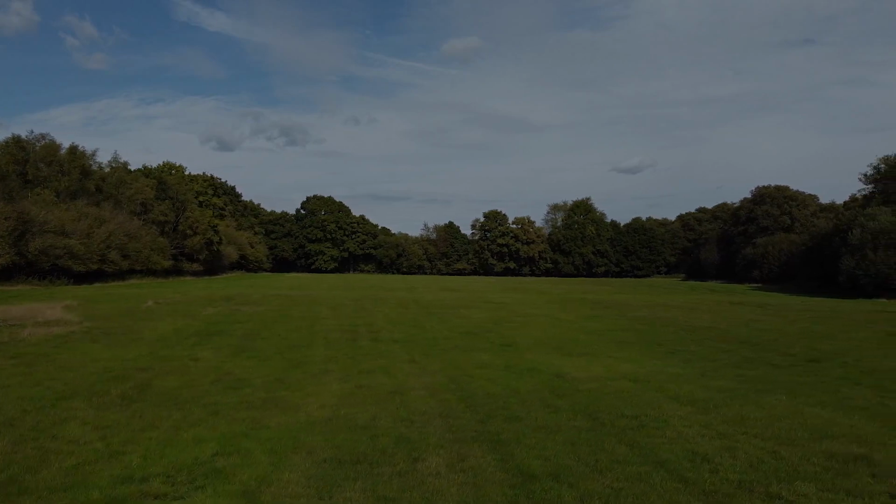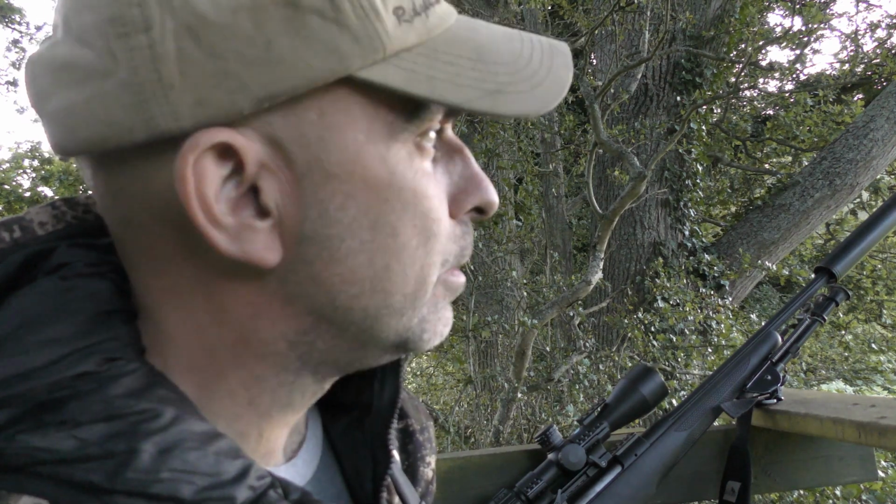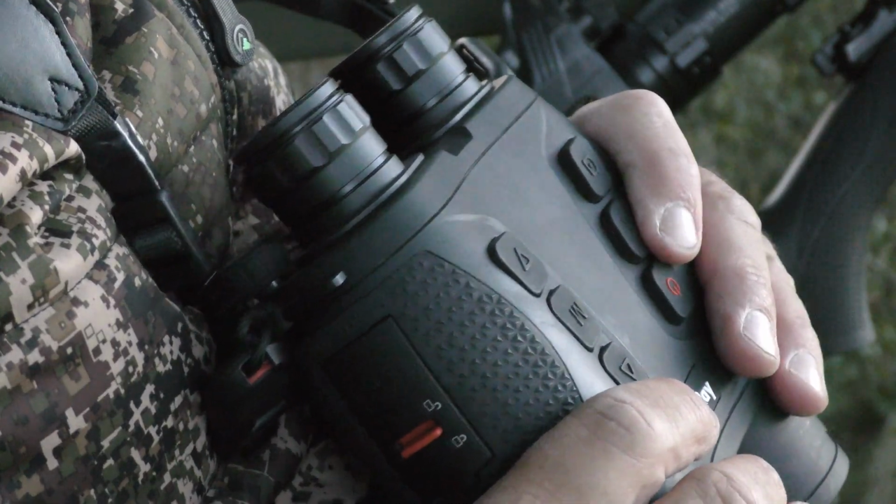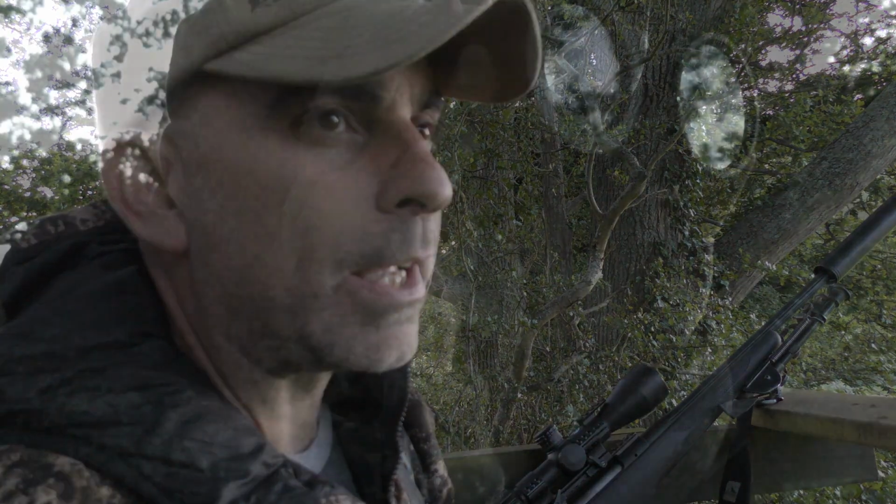Okay, so I've decided to get in one of these high seats. It's got a nice view over a big field here, and we've probably still got about half an hour or so, maybe a little bit longer until it's dark. So I'm hoping just in this time we might get something to walk out on.